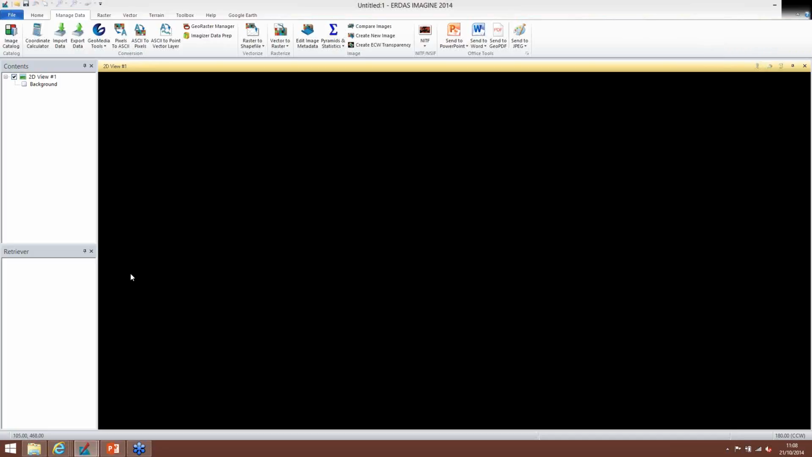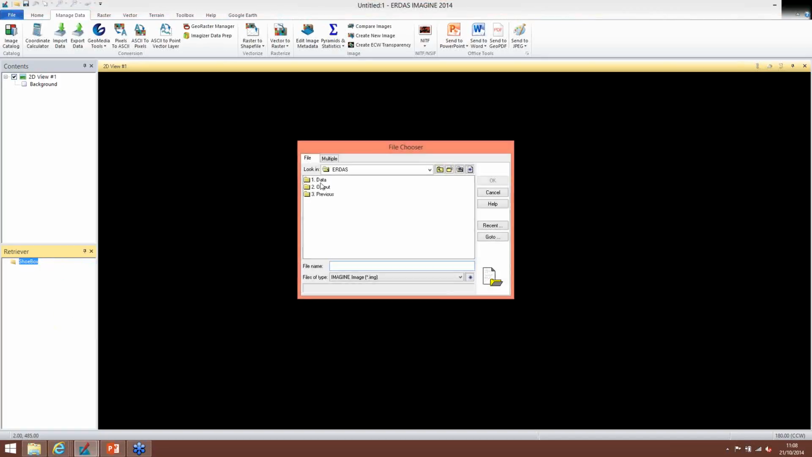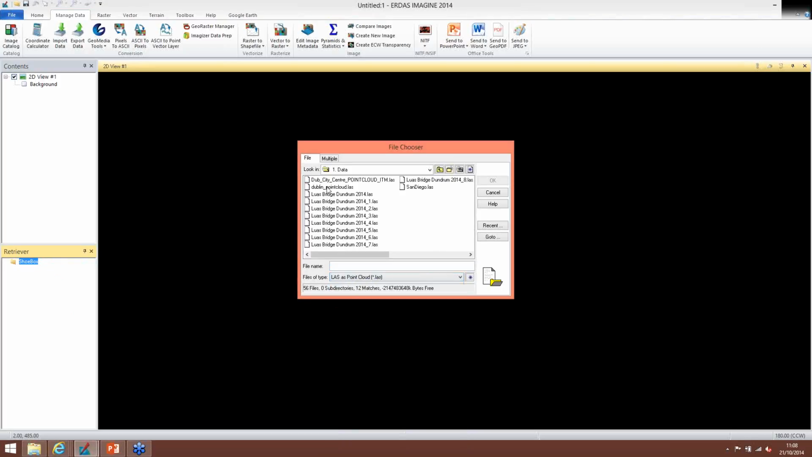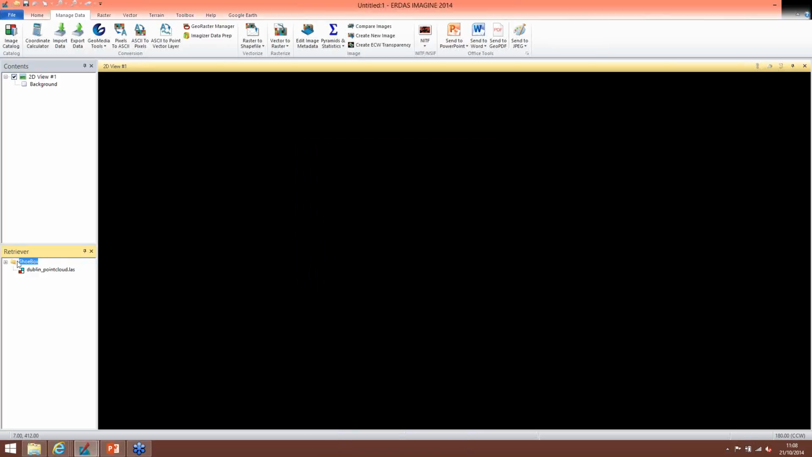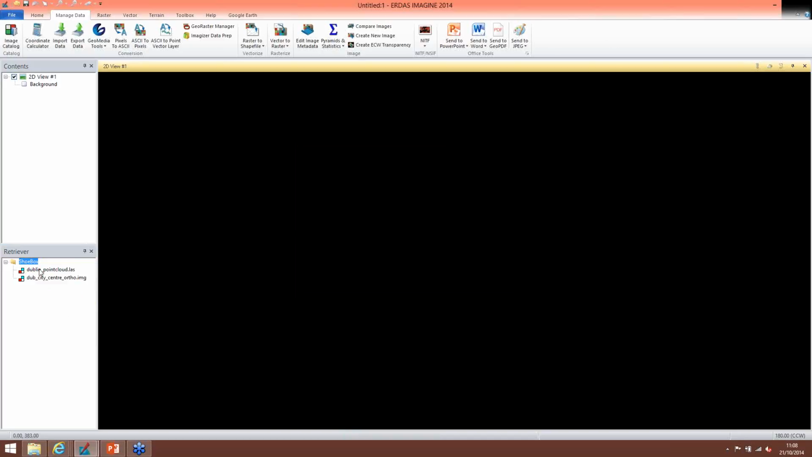And first I'm going to set up a shoebox, which is a nice container to hold the files that we'll be working with. So we can add new shoebox from here. We can add files. So I'm going to add in the point cloud data set for Dublin City Centre in the shoebox. Also, I'll add in an ortho image of the same area.